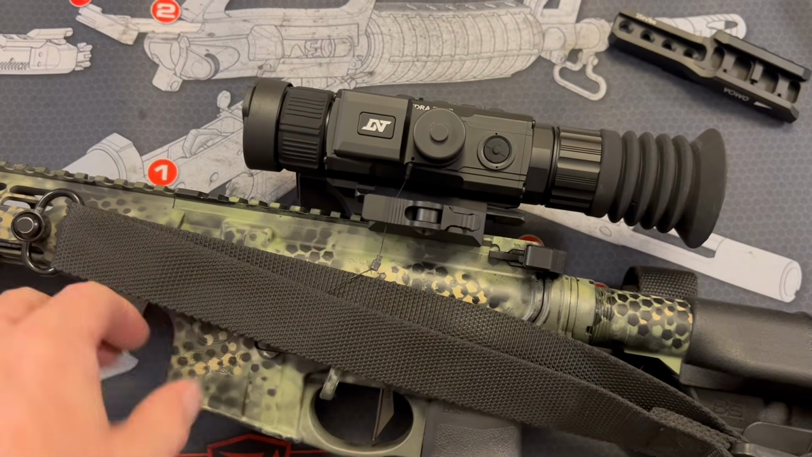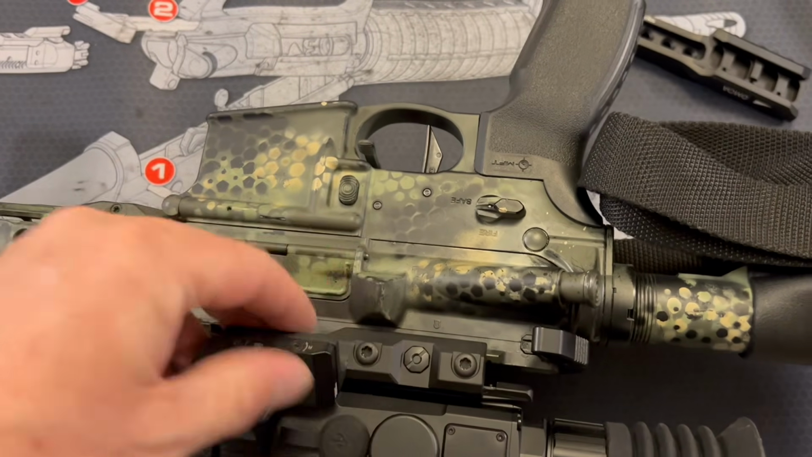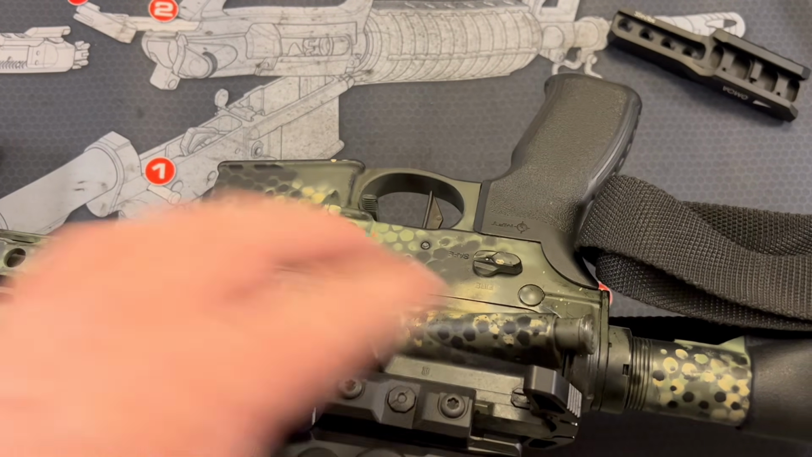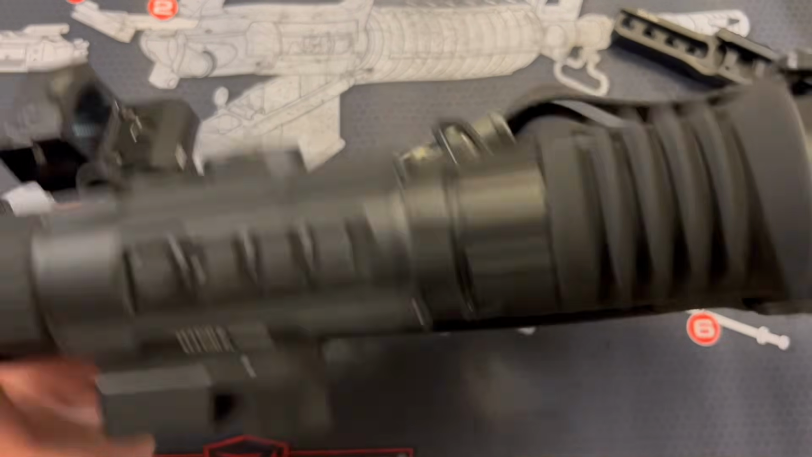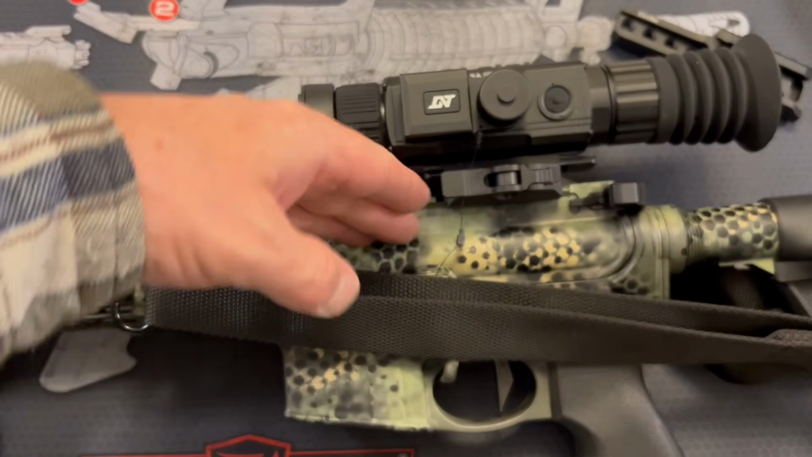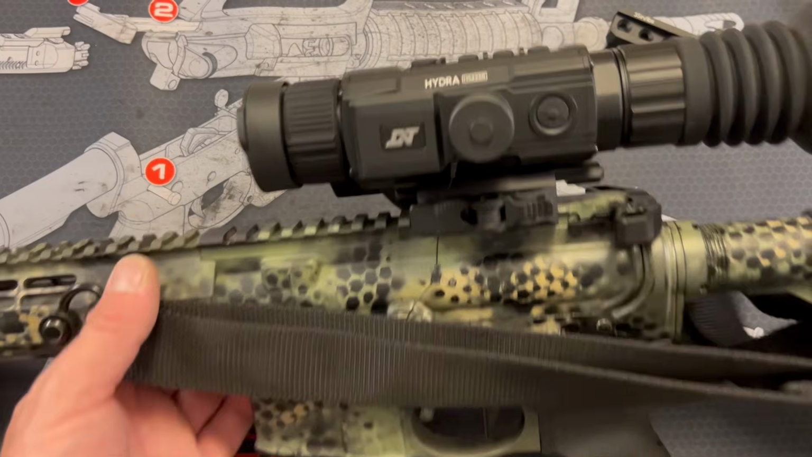Totally solid. This QD mount you can adjust. Although once your RMR mount is on, you can't really get to that adjustment anymore. So you do want to figure that out before you put it all together. And so those little screws I had in the pick rail on the bottom of the thermal itself are so that you put it back on the same slot every time. That way you maintain your zero.